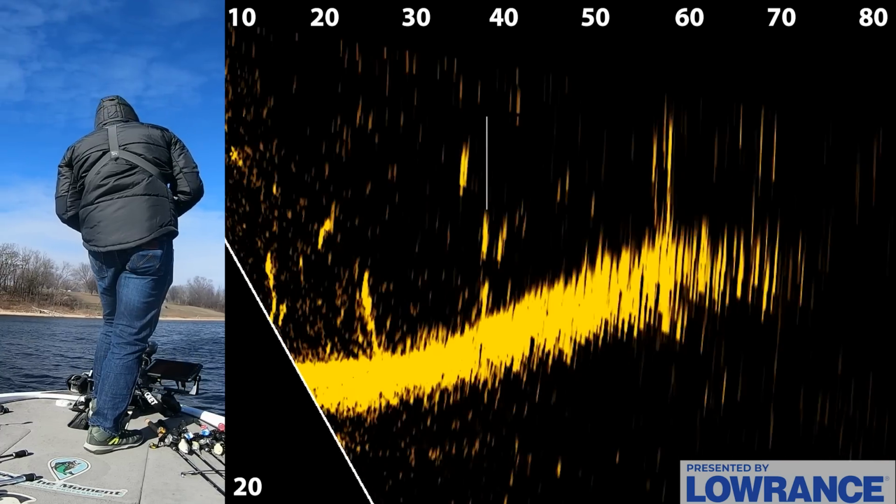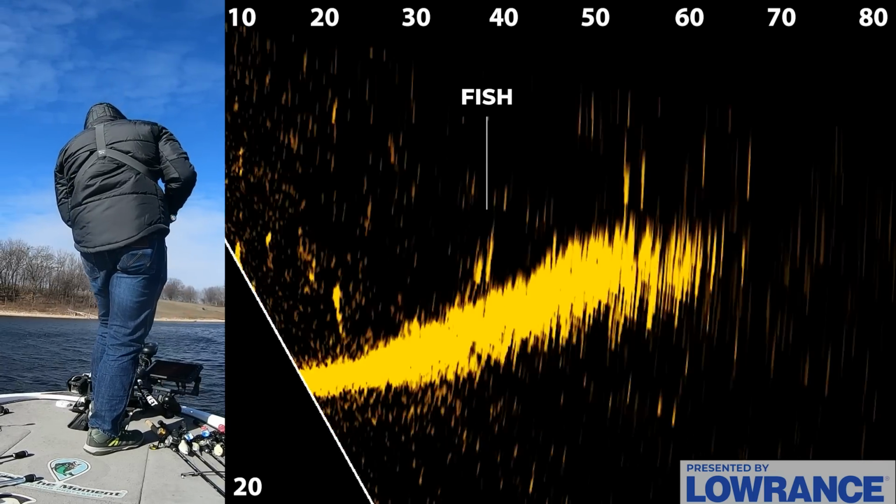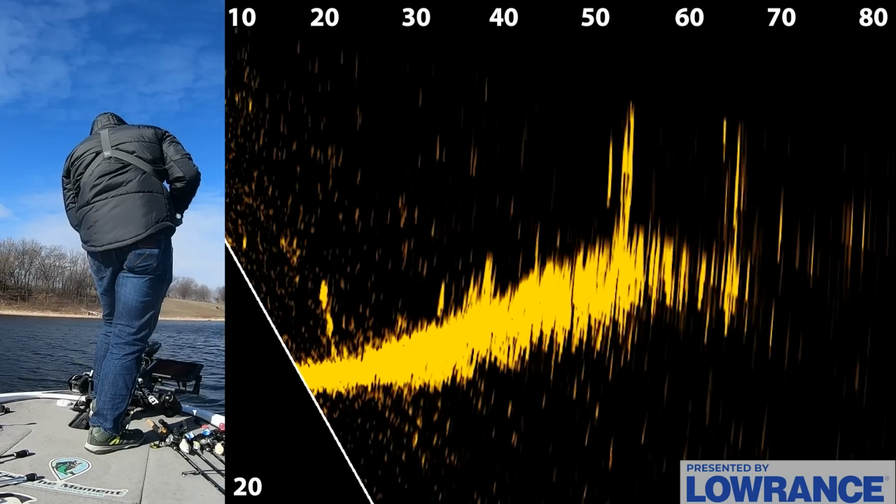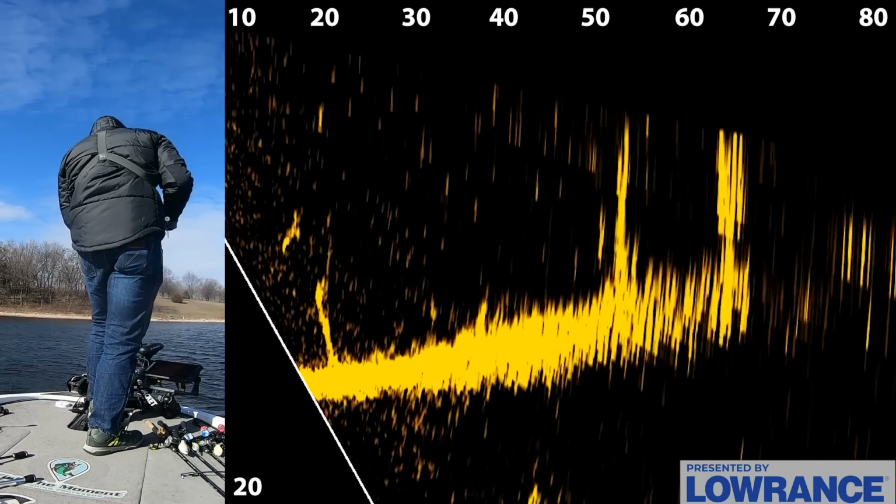Might be a couple fish right there. Suspended up 40 feet out. See if we can get a bait over to him. You can see him swimming at 40 feet right on the bottom. Now they went right to the bottom. See if we can get our bait over there.